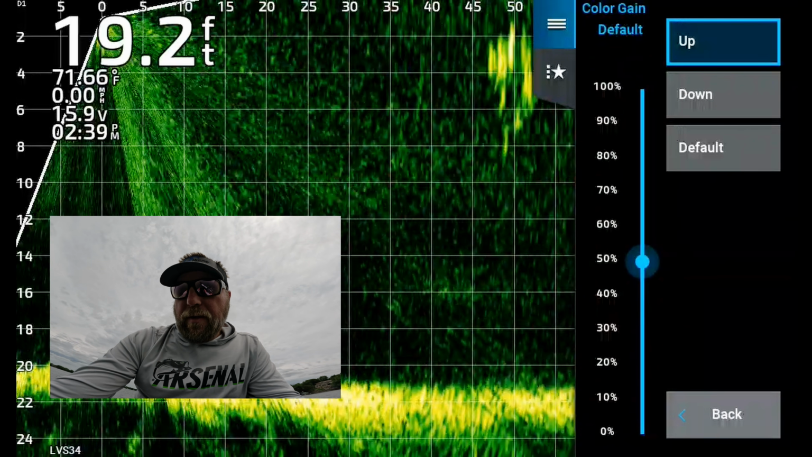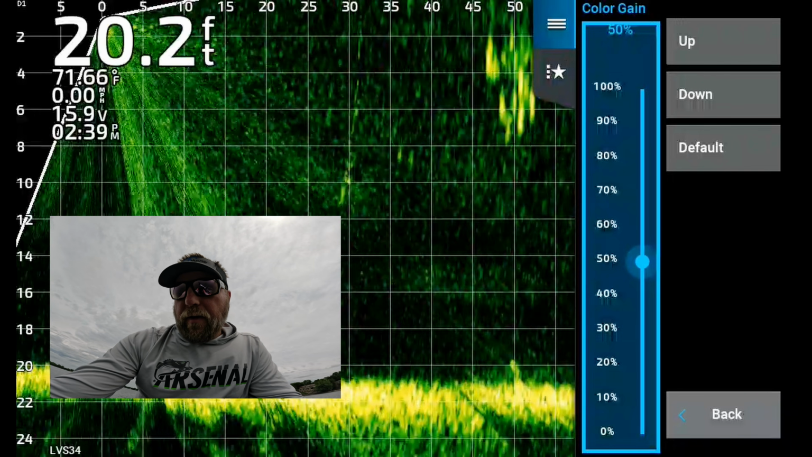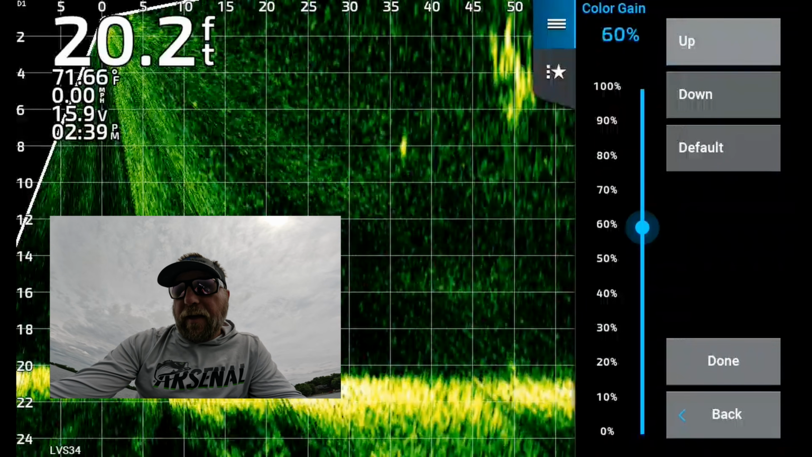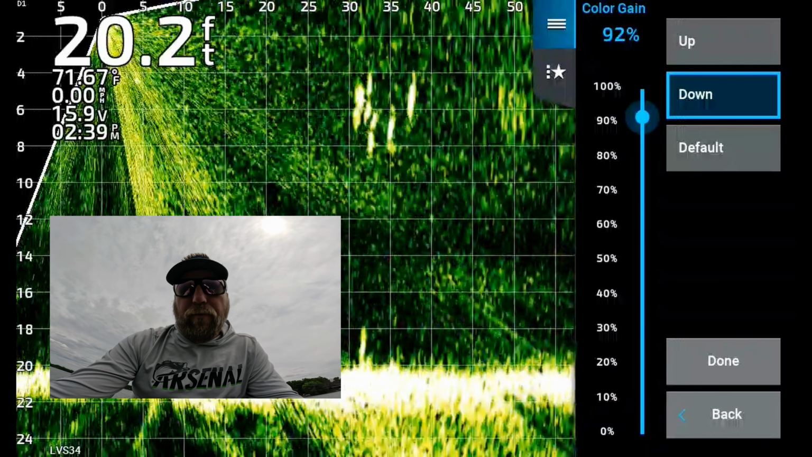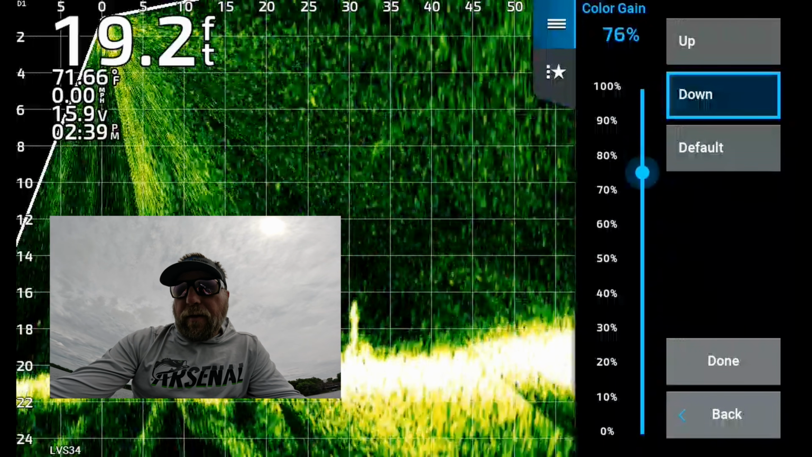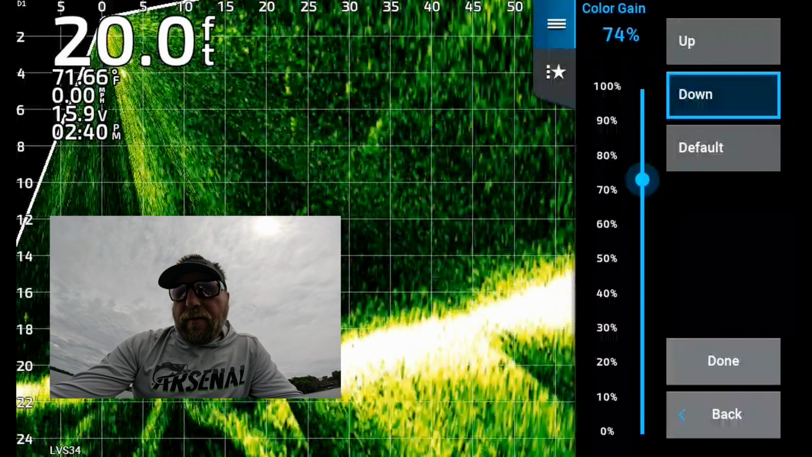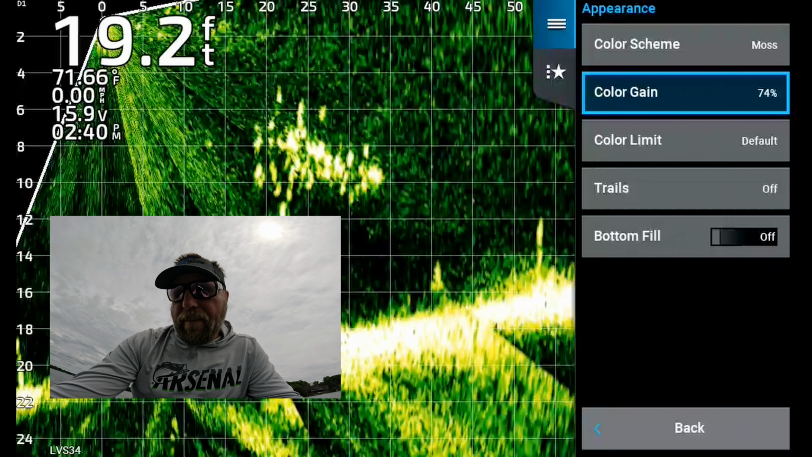Color gain, I want to take that off auto. We're going to want to bump that up a little bit. Again, we're going to want to be in that 60 to 80%. The more we crank it up, the more noise and stuff we're going to get, but we can see returns get a lot brighter. So again, I want more information. I'll figure it out with a little bit of clutter. So yeah, in that 60 to 80%, whatever works for you.